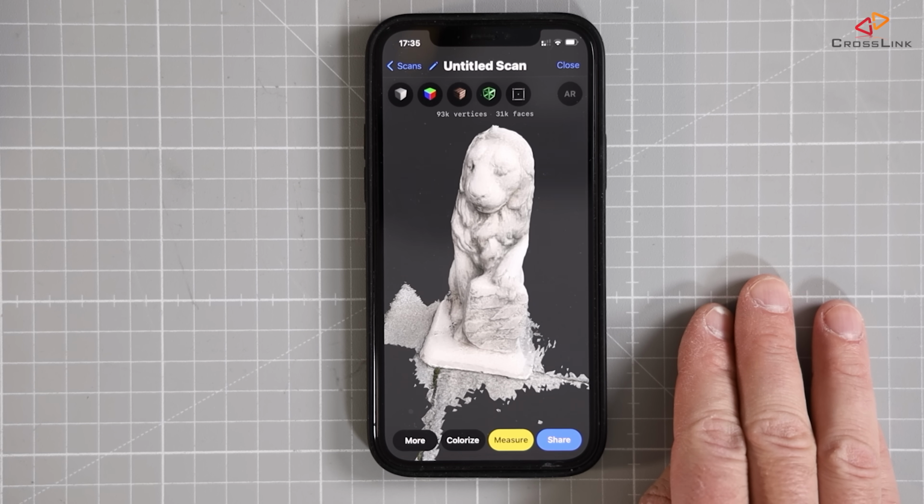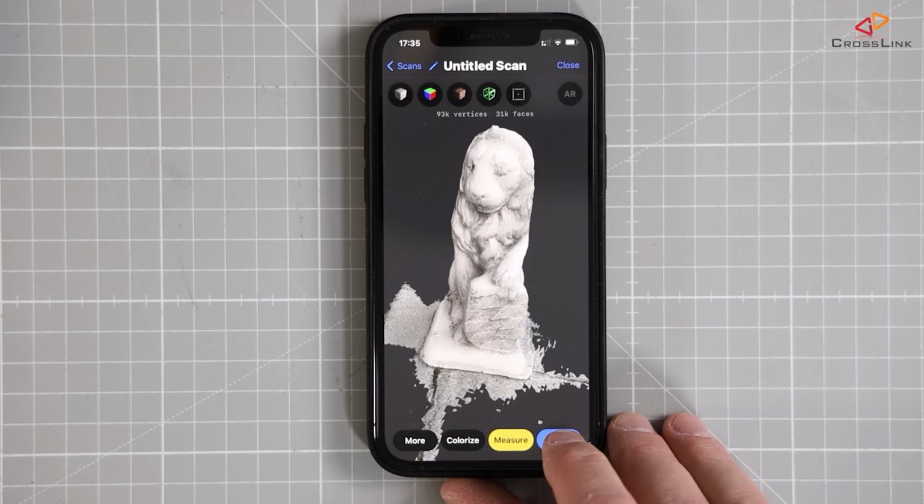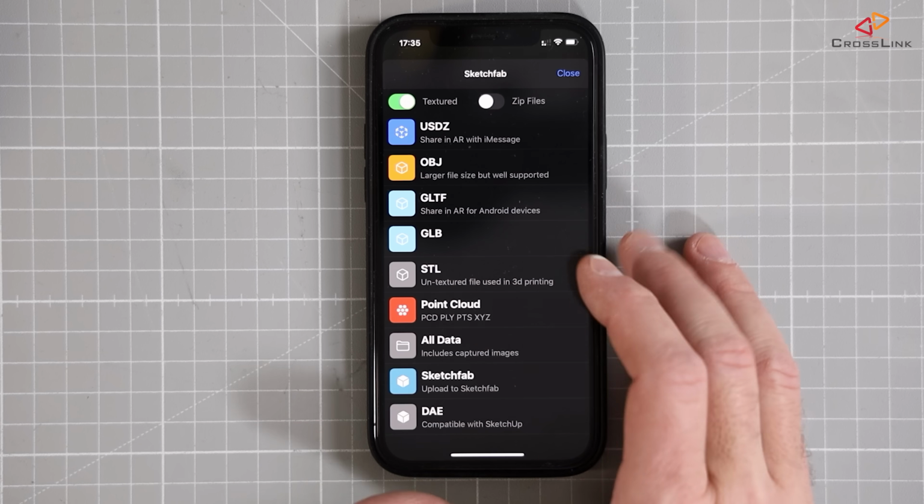So now once we've scanned a few things, how do we get those 3D objects out of the phone and into something like a slicer software, or preferably into something like Fusion 360 to modify it before we actually want to print it? So the way this works, you first open the model that you have scanned, and then you click on the share button, and then you have to select a file format that you want to use.